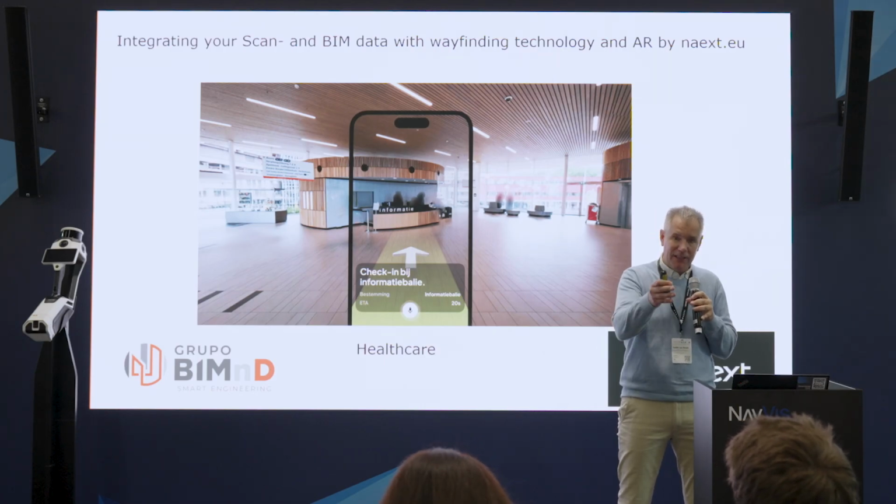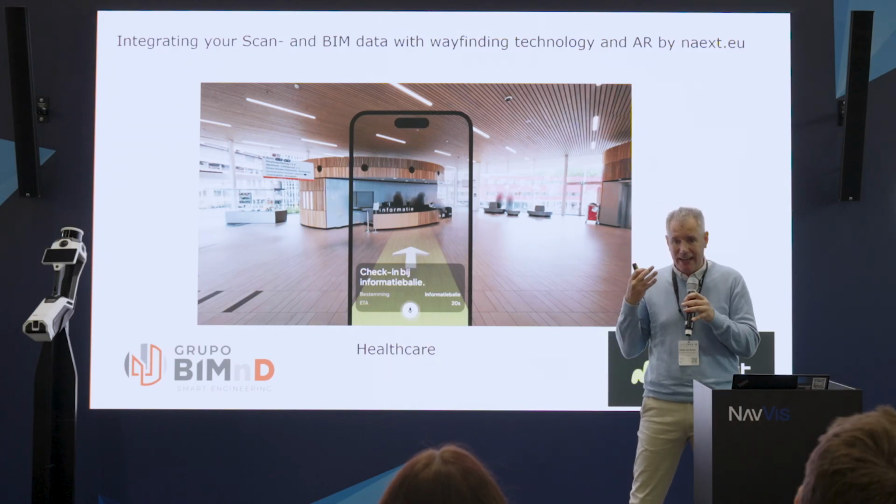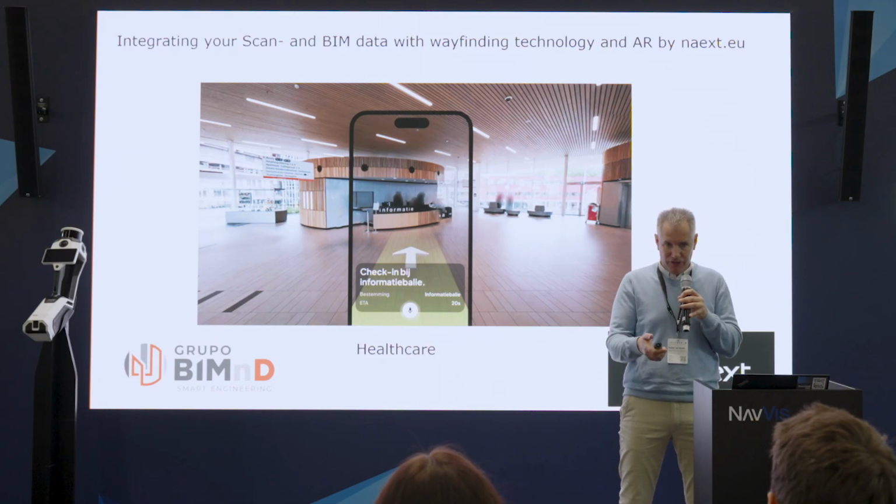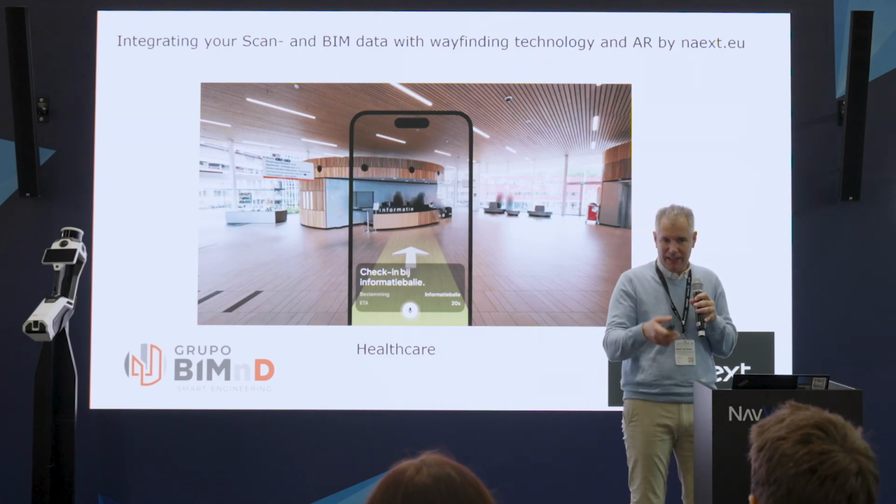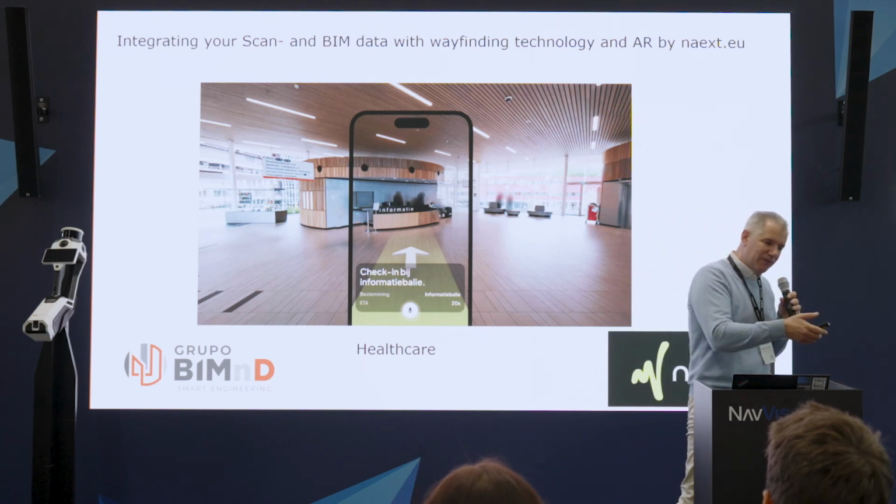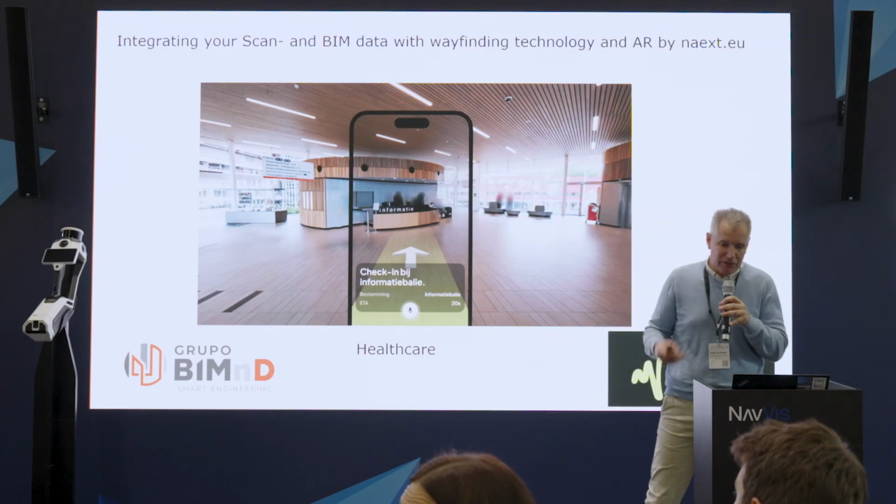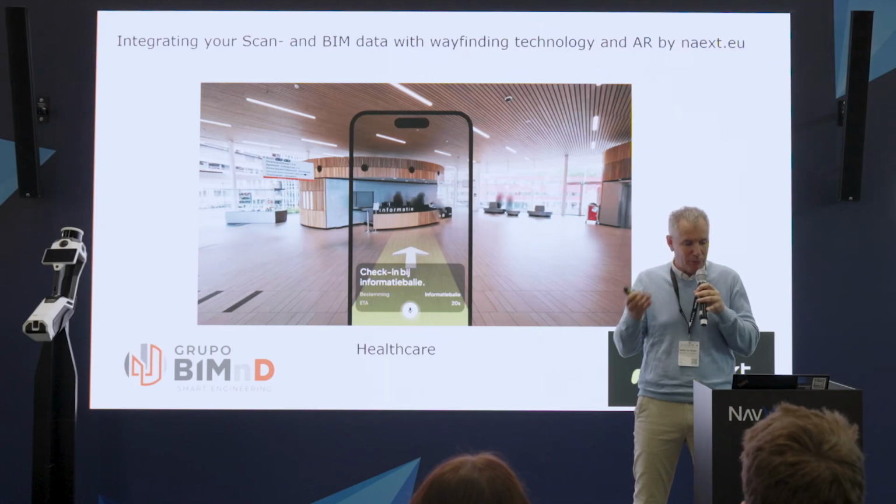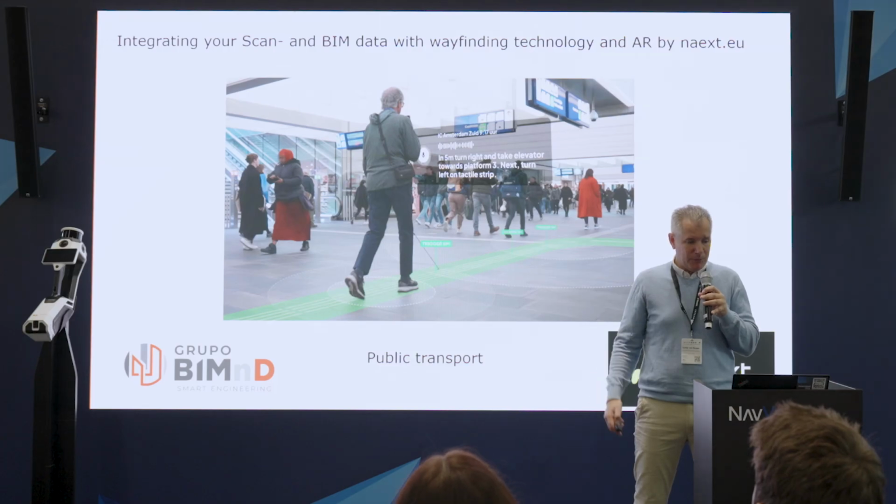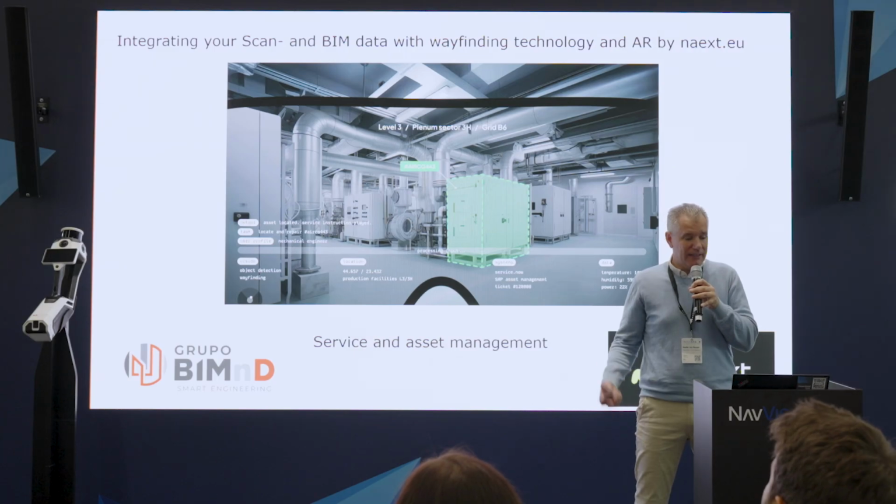Of course, visually with arrows that point you in the right direction, but also voice guided, and even with vibrations. So you use your mobile, it's like a heartbeat. When you are walking right, the heartbeat is steady. But when you go off, you get a high rate heartbeat, and you know, okay, I have to go here. And that's, of course, for people who have visual problems. So that's really nice. Hospitals, train stations at the moment, and also factories.